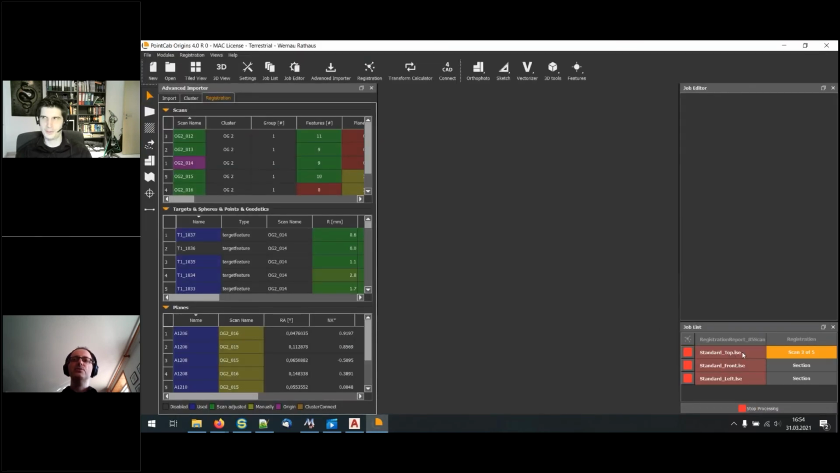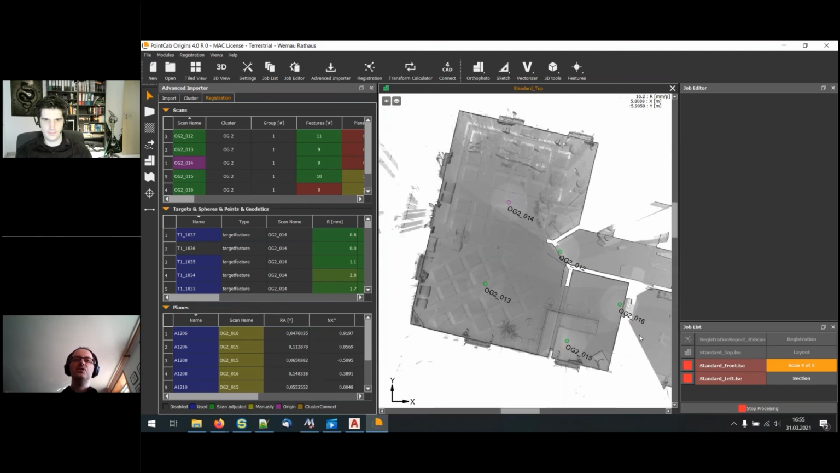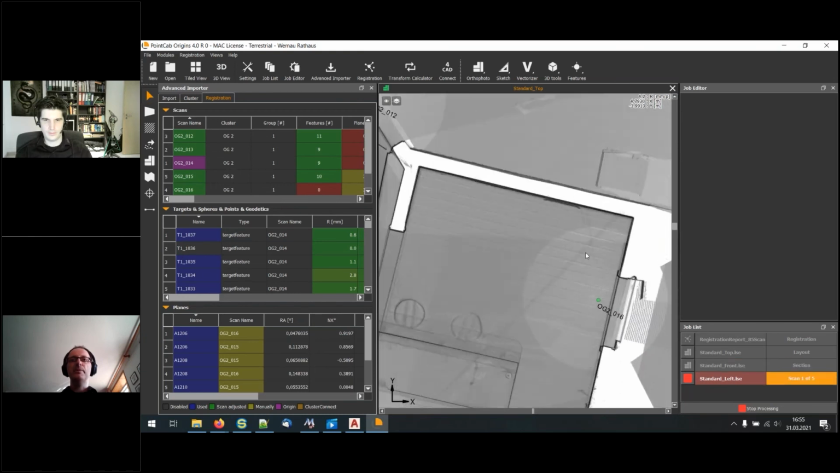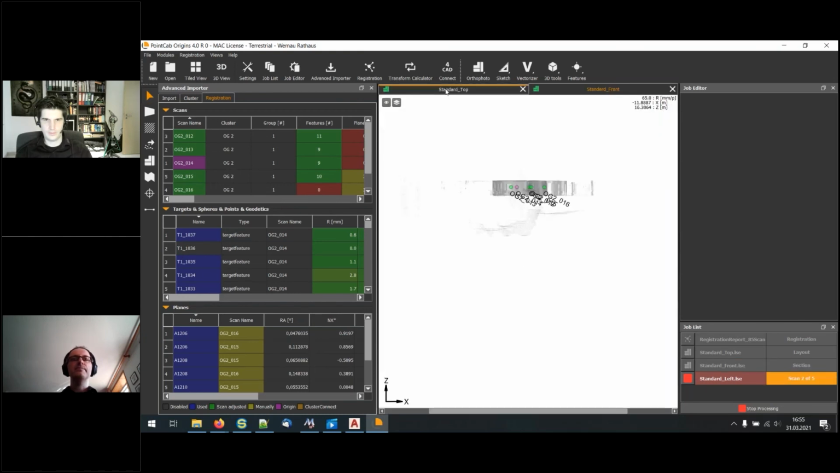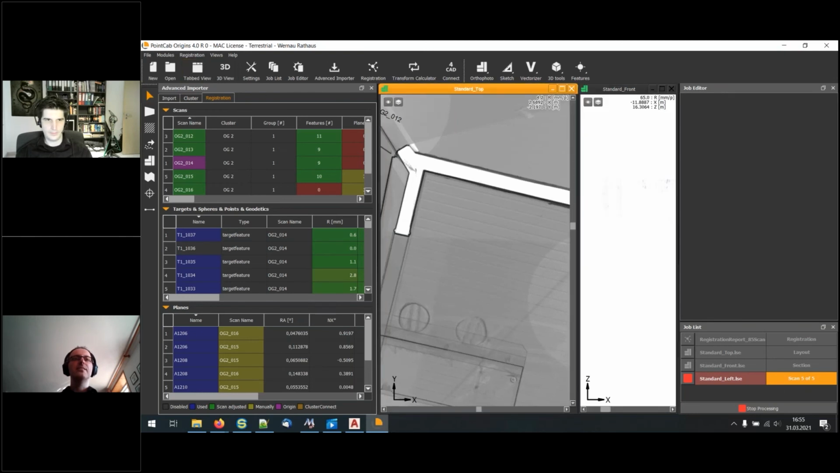We compute automatically the top view. Here you can also see the angle differences and planes. If you have straight planes, they're very good for the registration. And you see here scan 16 is connected to scan 15 properly, and it will open the next one.